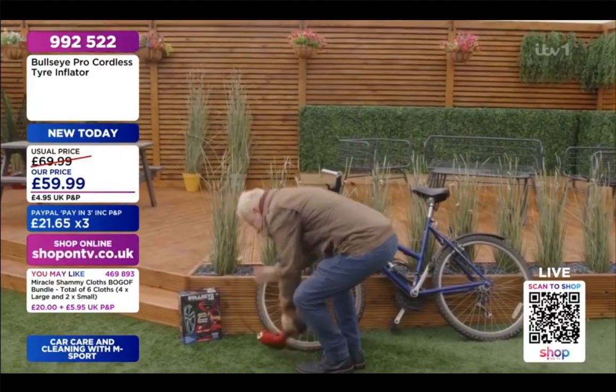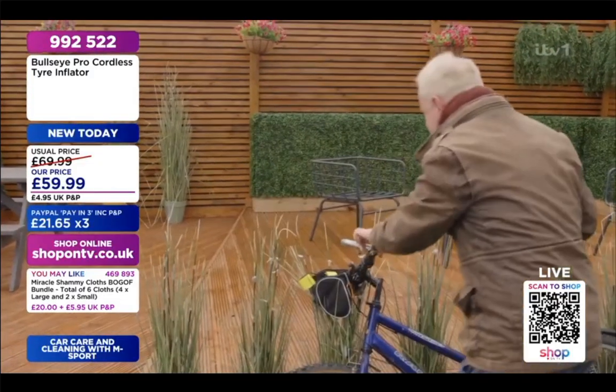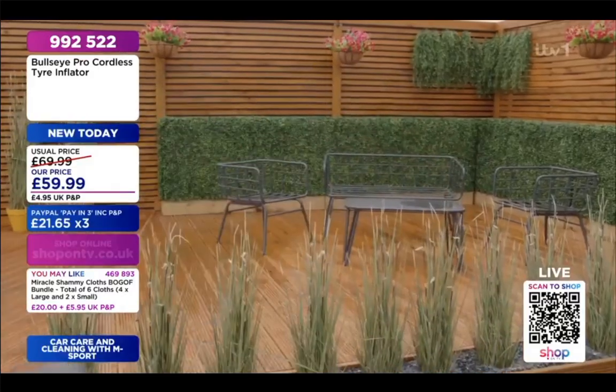Switch off my bullseye, and I'm ready to go. Right, come on, bike. I managed right round the block that day.